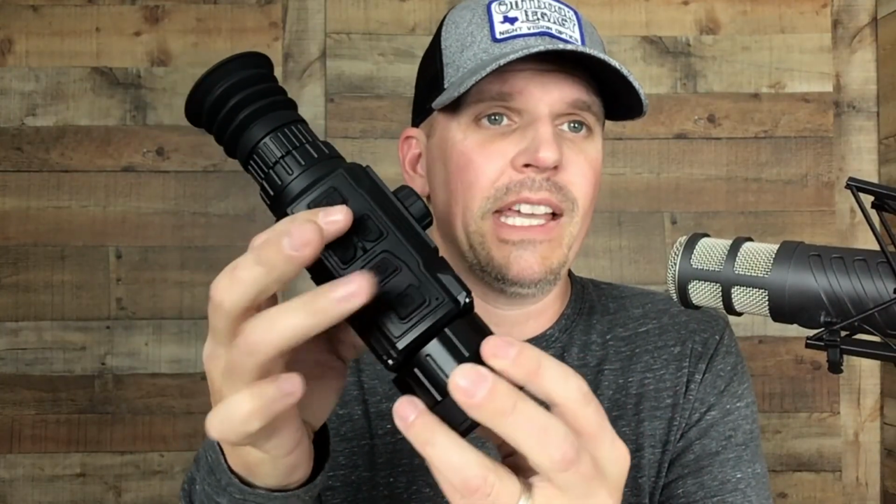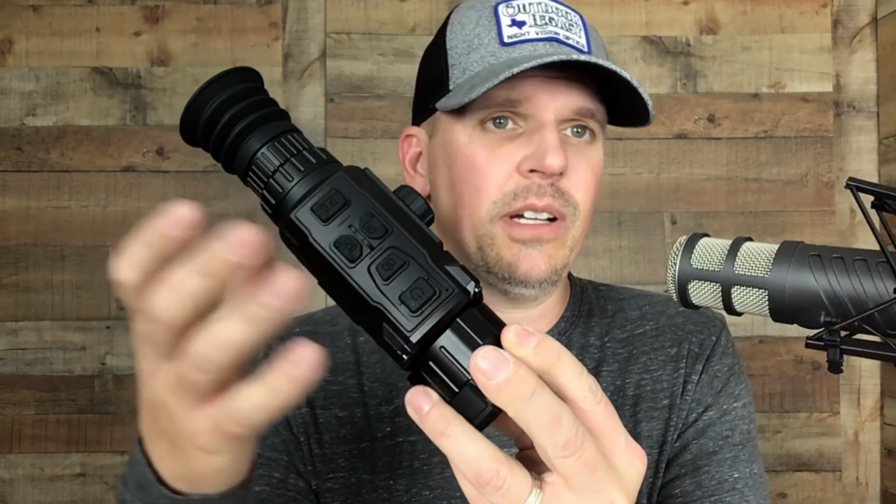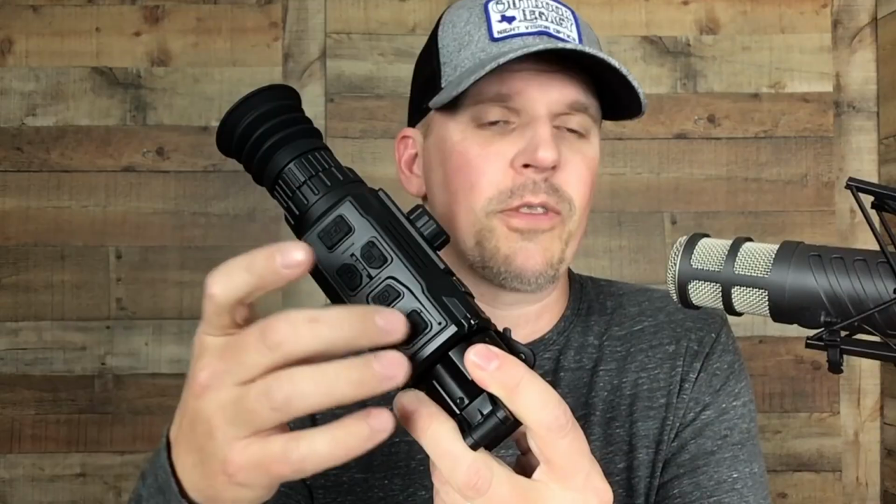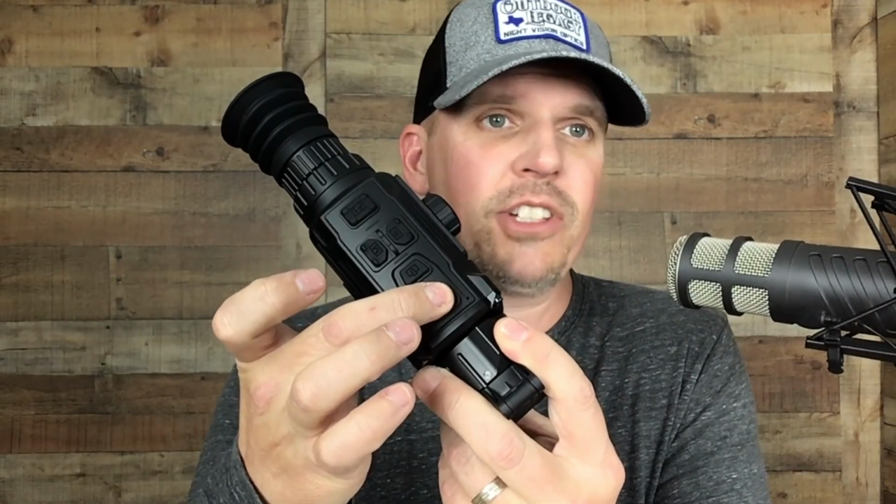Well, here's the problem. In a lot of optics, when you press that and it starts the sequence, 3, 2, 1, if you let off at any time, the scope does not shut off because you haven't held it long enough. It's a safety feature keeping you from accidentally turning your scope off. If you long press this power button, it's shutting off.